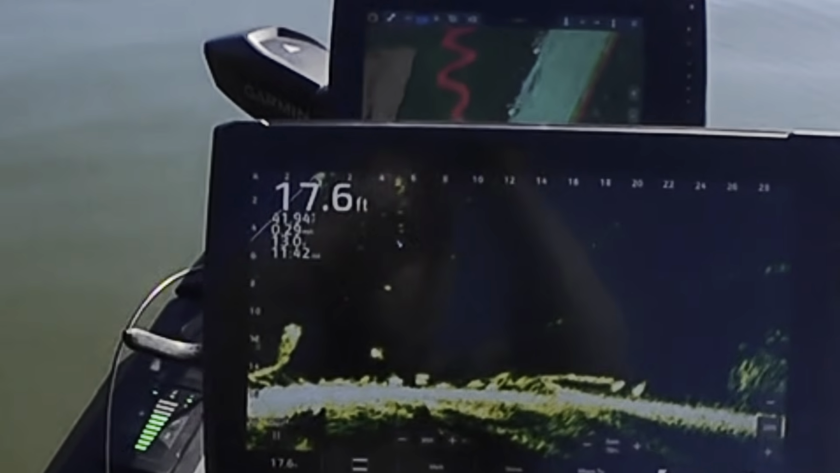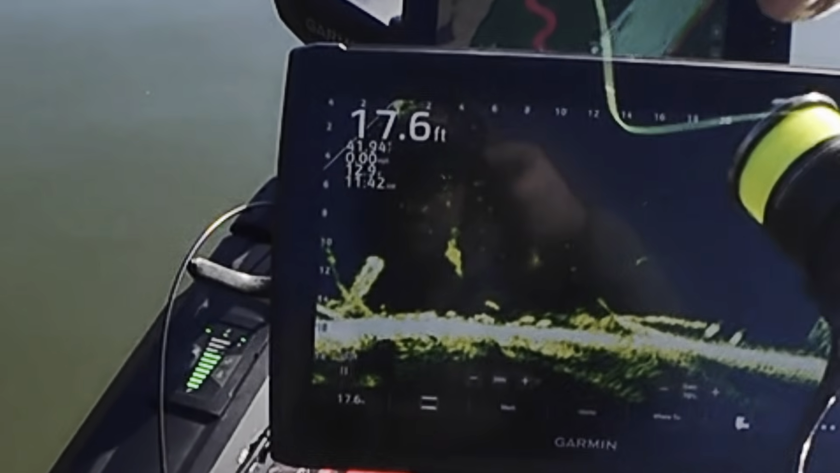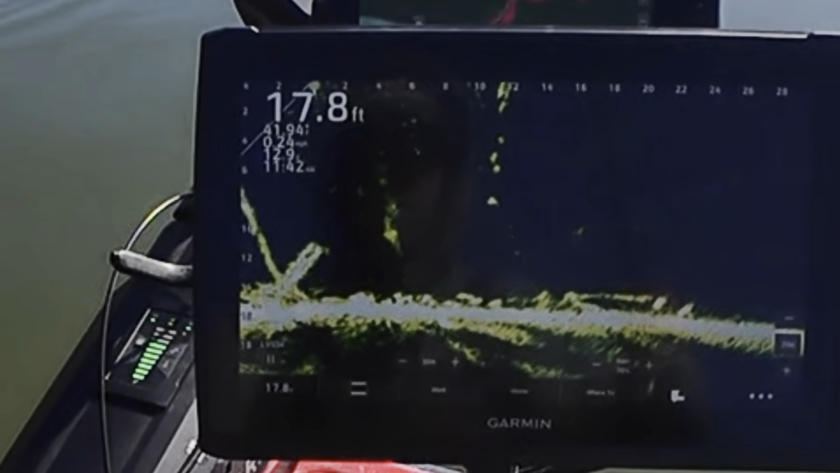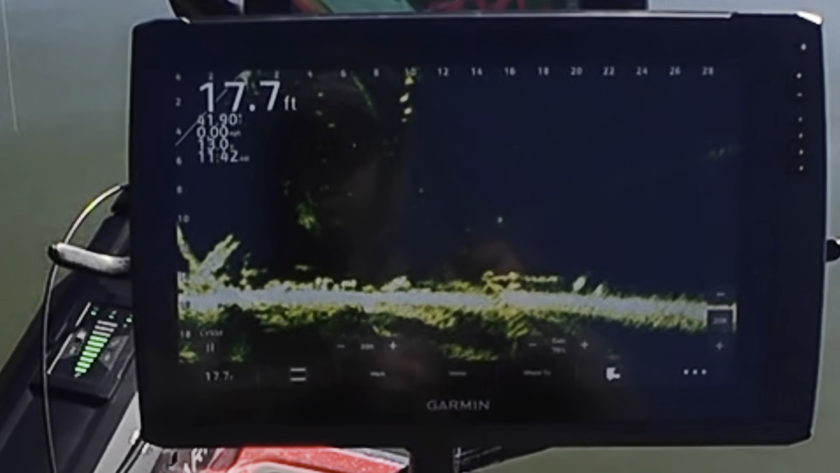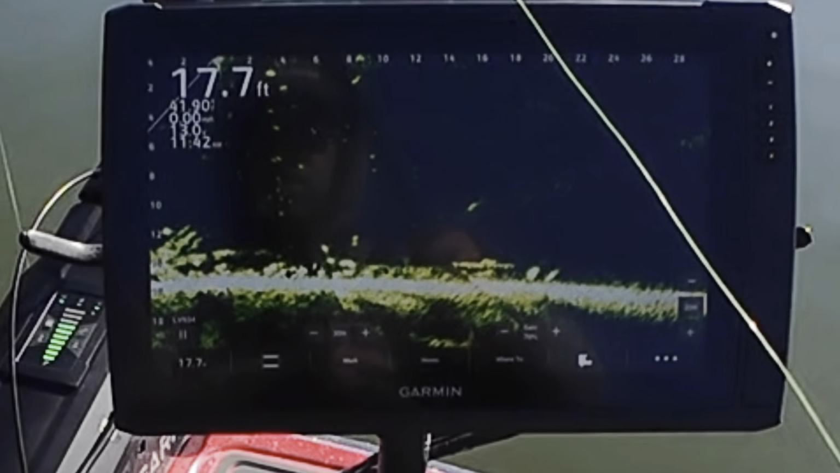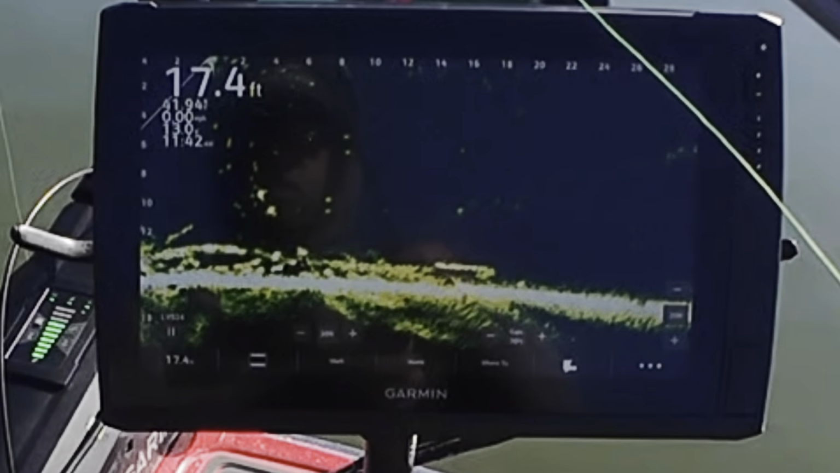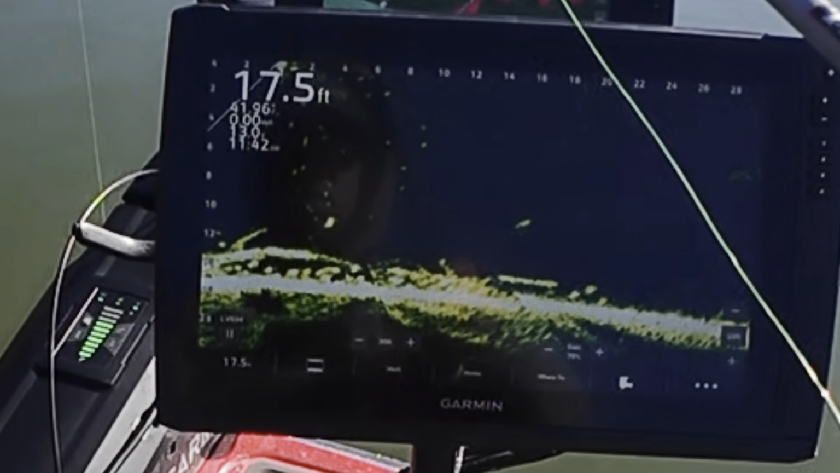Here comes one. Oh, I missed it. He didn't really thump it, but he just kind of grabbed the tail of that jig. I'll try it again. And keep it right above him, nice and steady. Start reeling it in. Got 2 fish following me, but I don't think they're going to do it. So I'm just going to drop it back down while I'm still there.